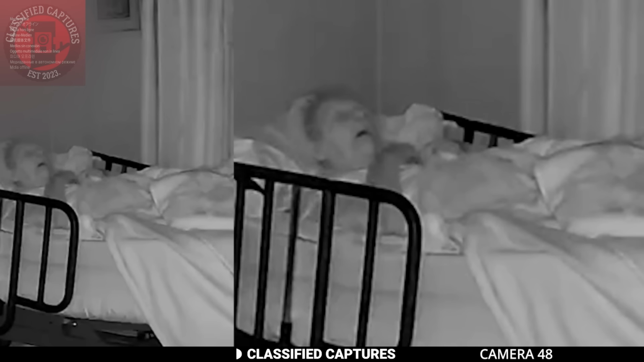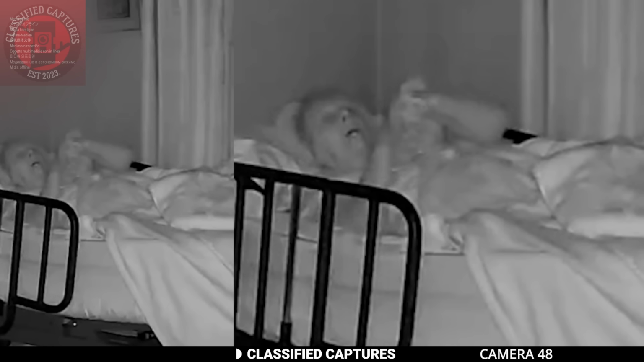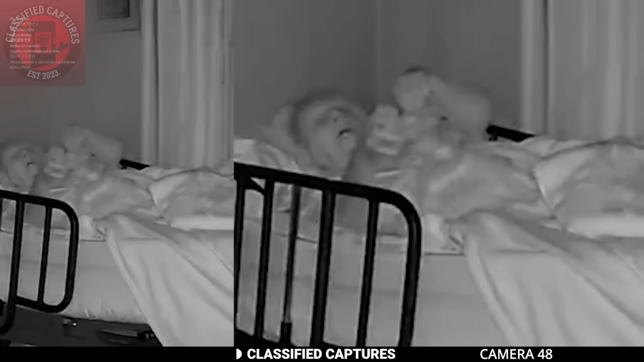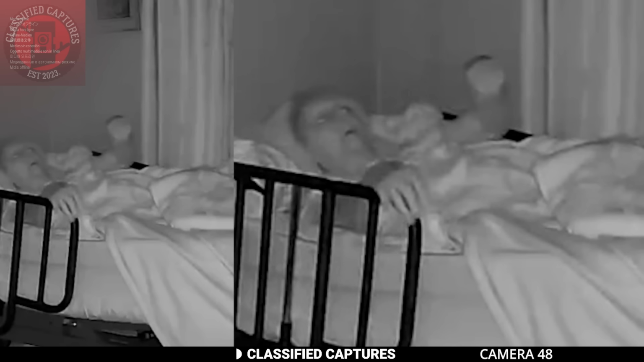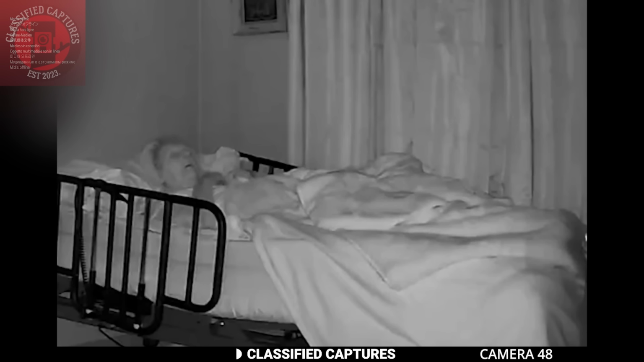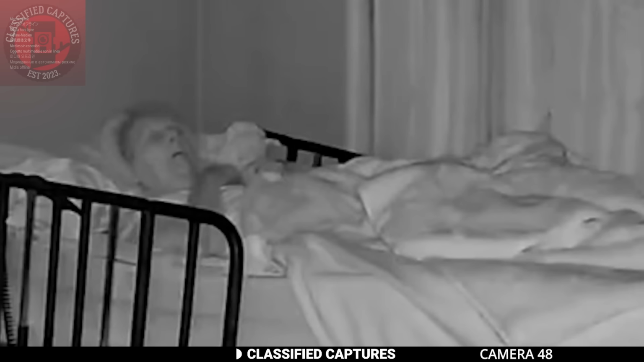When her family saw the footage, they were stunned but also comforted. You see, years ago she'd lost her own daughter, and in that moment, they truly believed that her child had come to take her home. Though their hearts were heavy with grief, they found peace in the idea that she wasn't leaving alone. Instead, she was stepping into a place where love was already waiting for her.